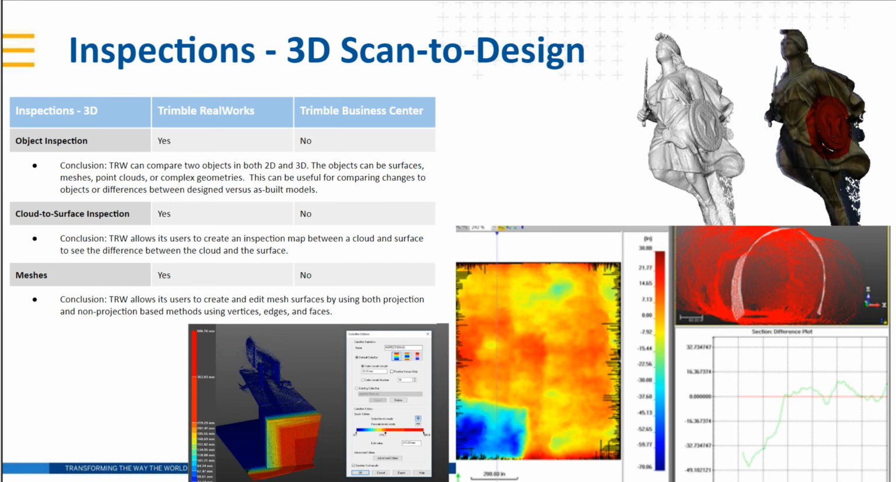Maybe you've got a design model, and you want to compare it to the as-built point cloud, and then you can set tolerances on the colors you want to use. Down in the lower left, you can see an example of setting a color bar to see where there's deviation. You could set one range as one color, another range as a different color, to highlight where things are off and how much they're off.